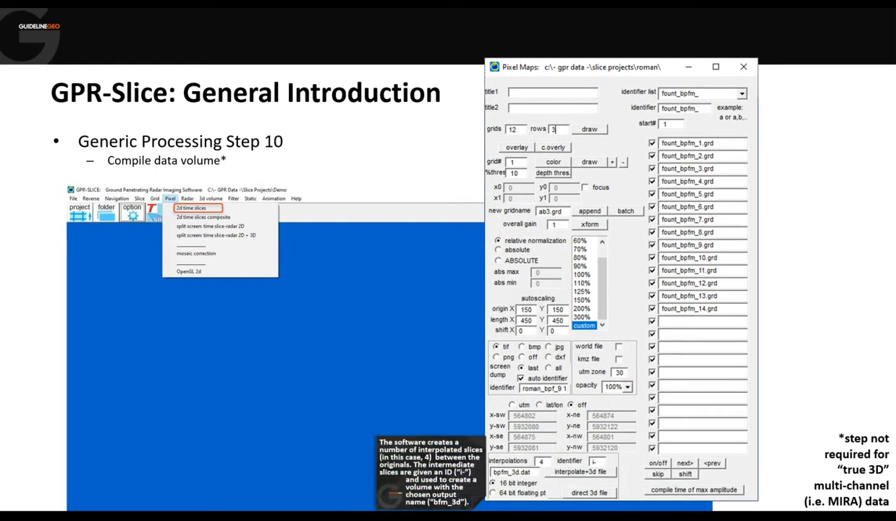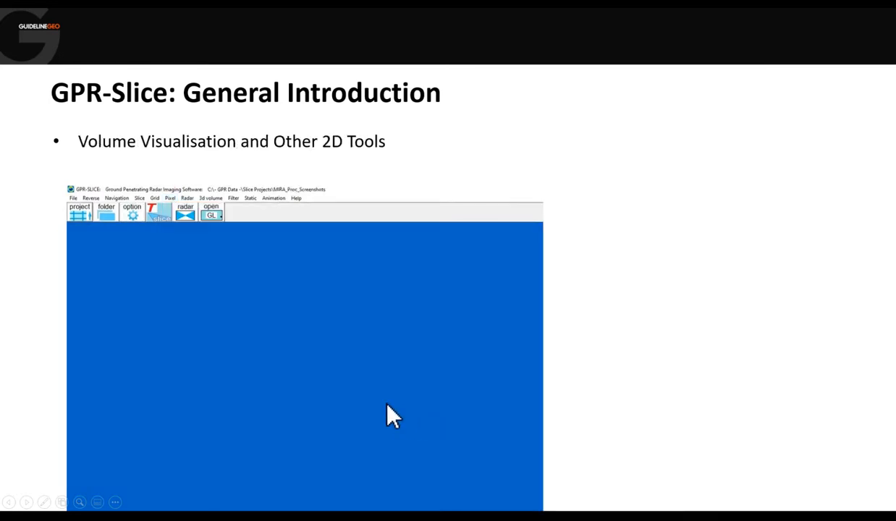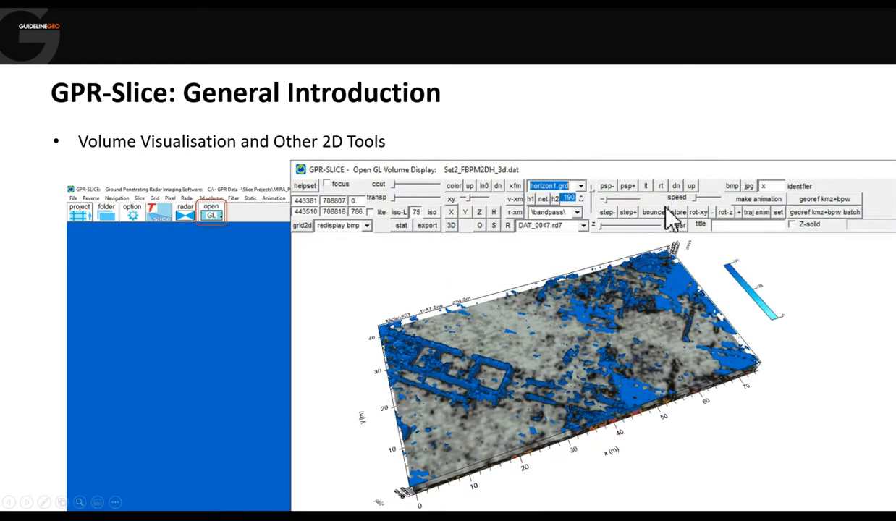This menu is also where we generate a volume if we're using single channel data. So what we're going to do is take our list of time slices and interpolate between them to generate interim slices, interim data points, and that will generate a 3D volume for us. Once we have that volume, either from our single channel data or the volume generated from the multi-channel data, then we can go into the final button, the final view, and that's the 3D volume menu, OpenGL.